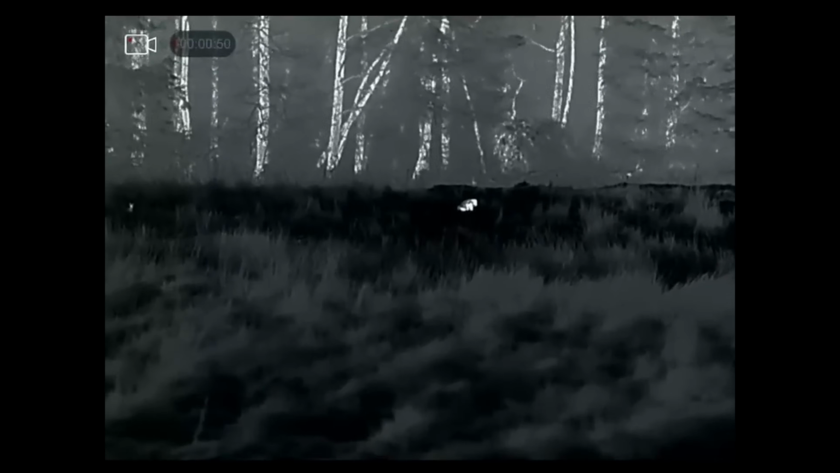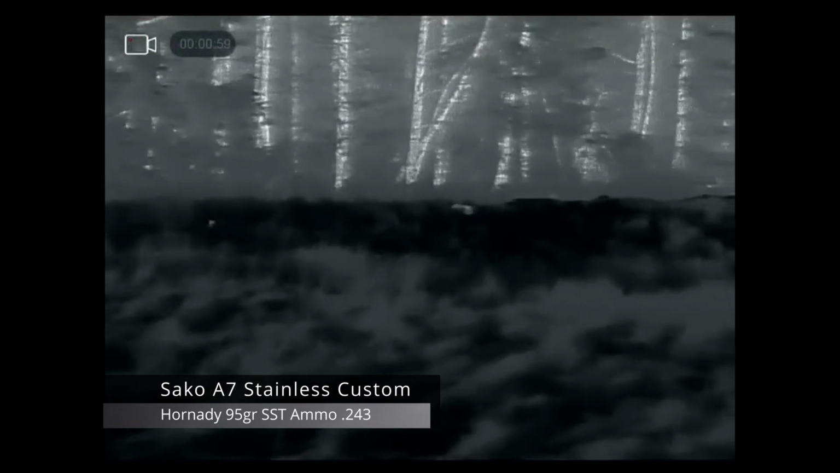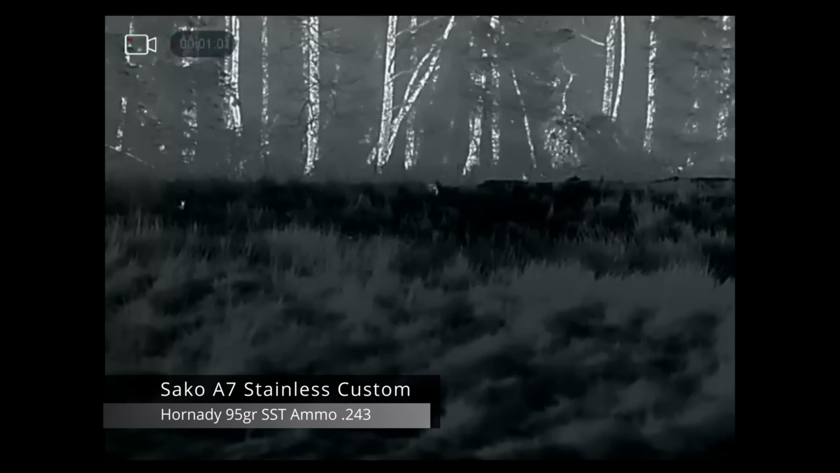And there you can see there's another badger just by the wood line, enjoying the evening, having a sit out. While I've been talking, the fox has just appeared behind me. Time to switch over to the scope, see if we can get a shot.